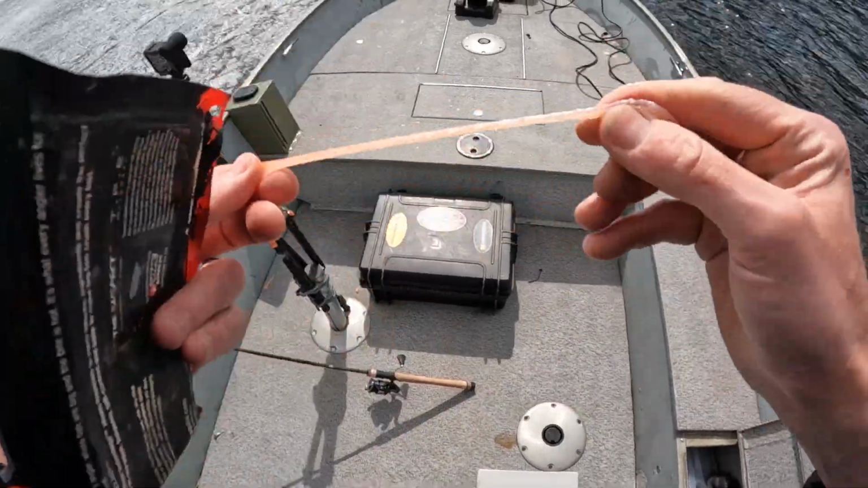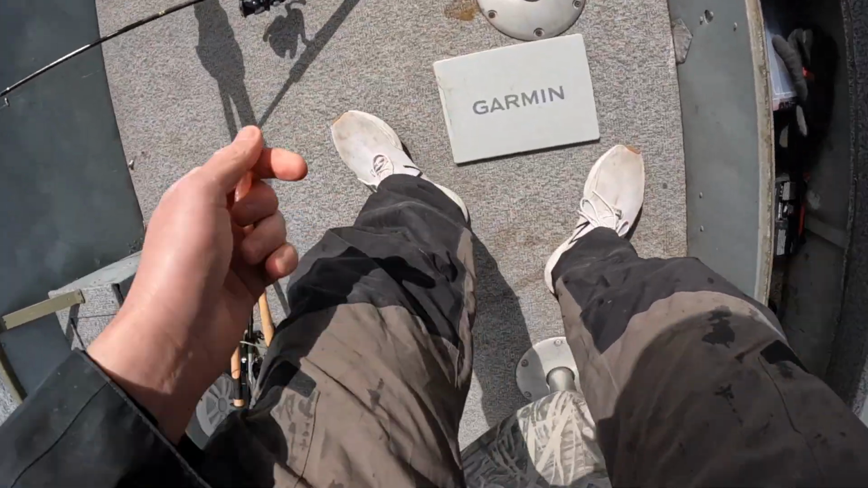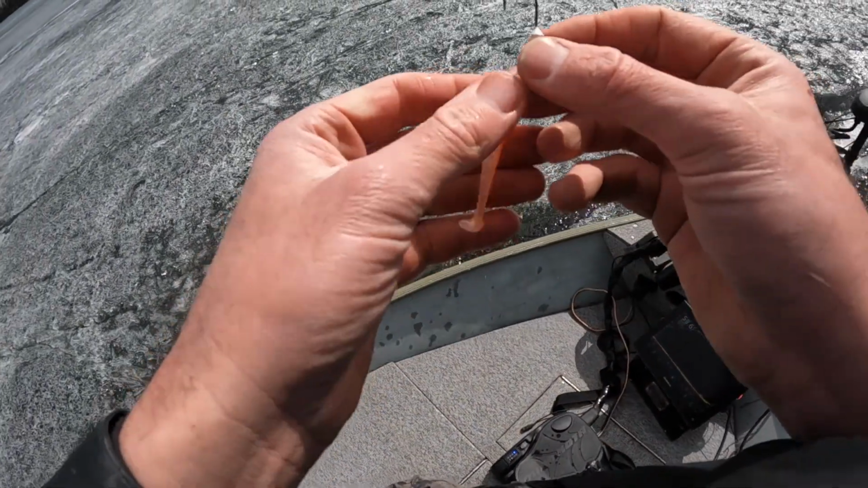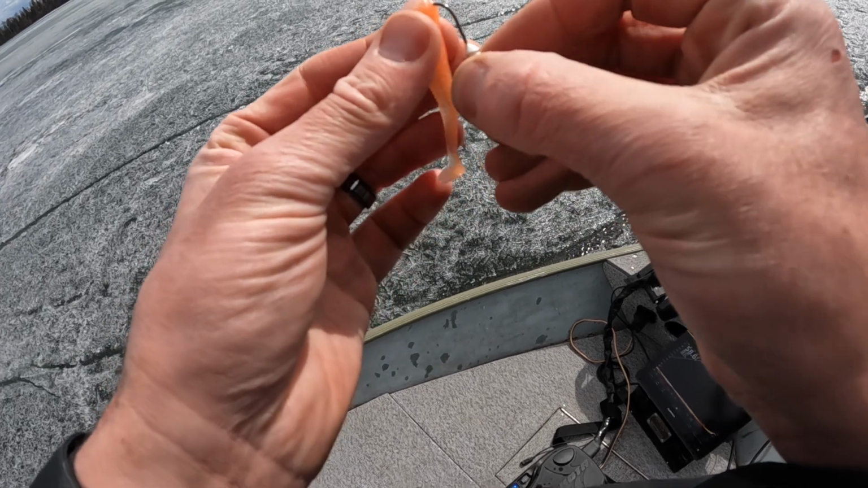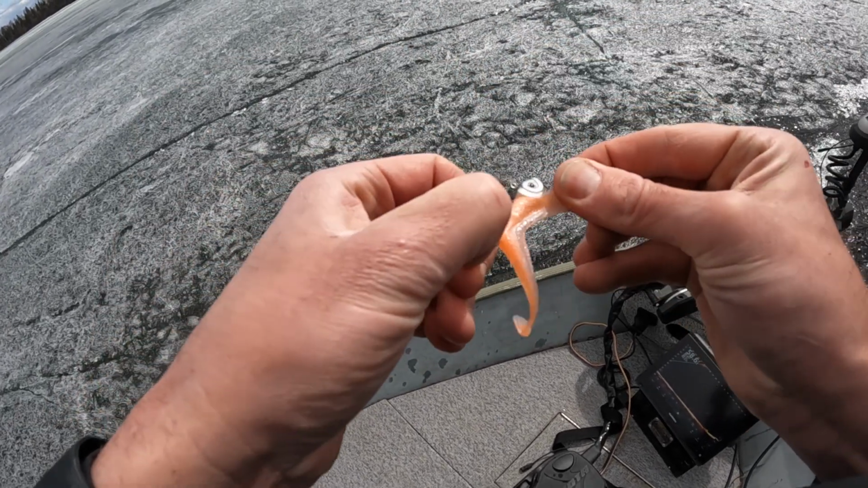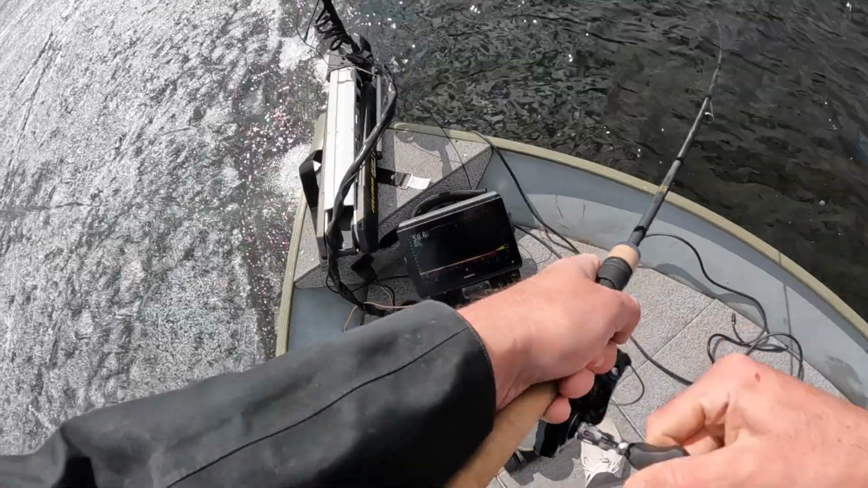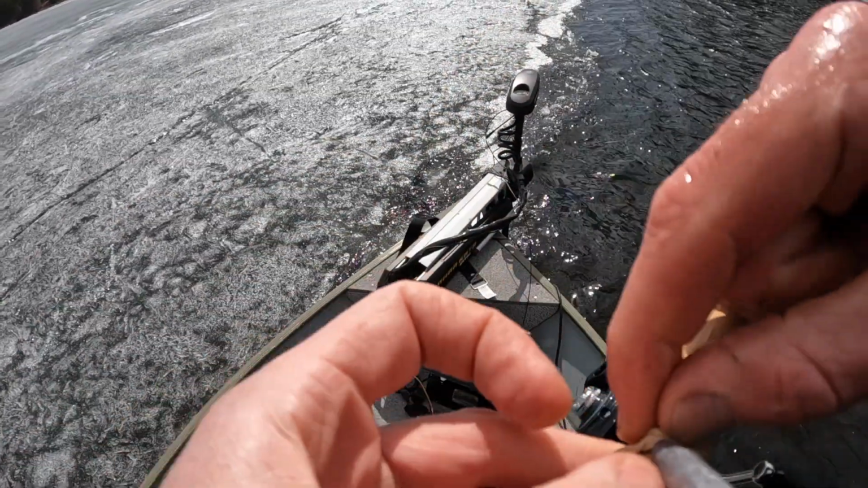This stuff's TPE, so you usually don't lose your tails, but that was an old one. Cast the edge though, everything just sinks. Might have to grab something heavier. Alright, got the big clacker on. This one's like a 3/8.